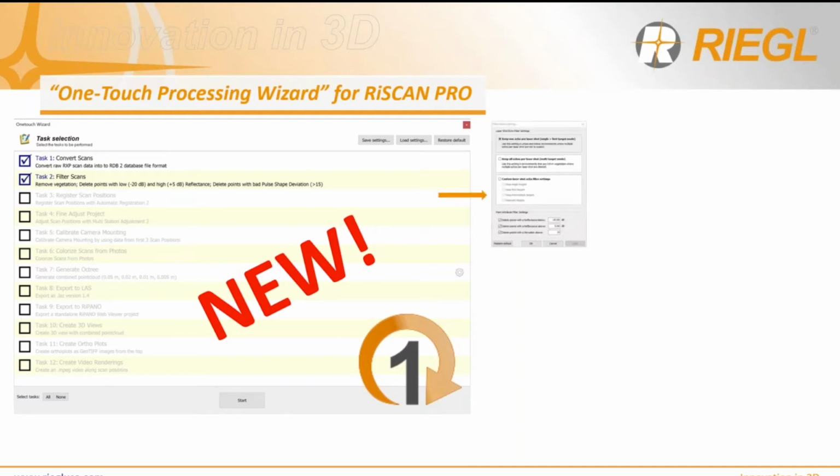In the register scan task 3, you can also select to keep different types of return, right?